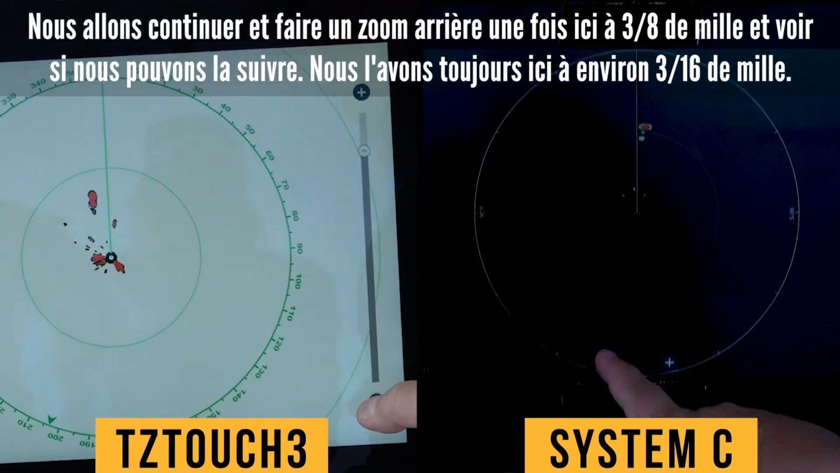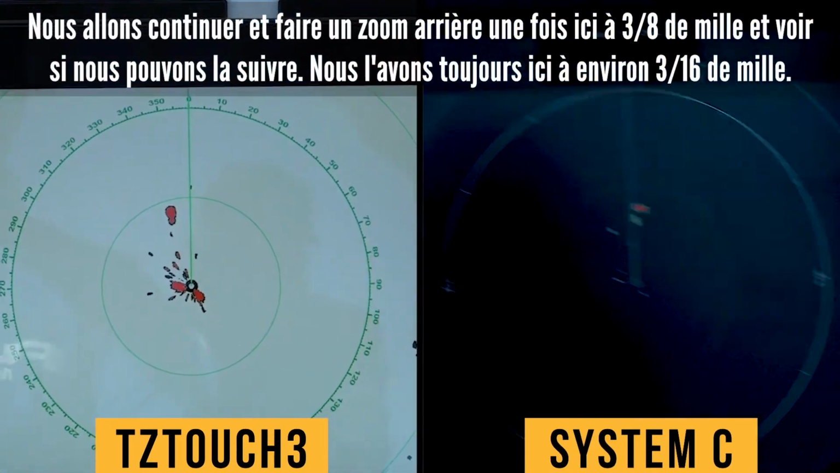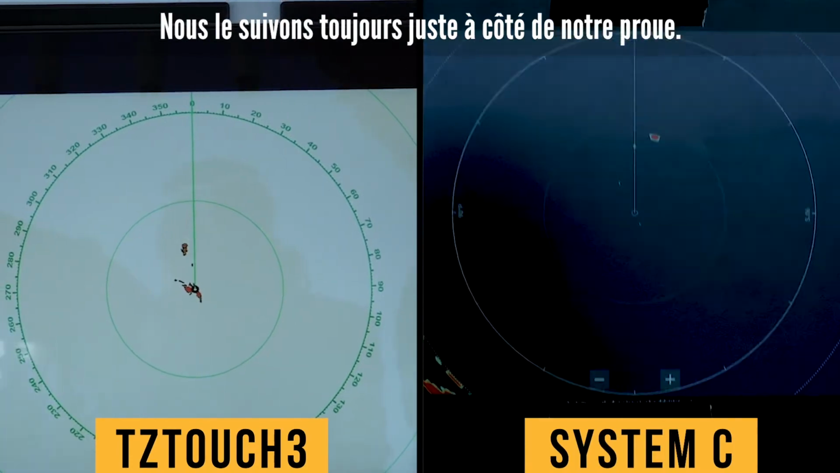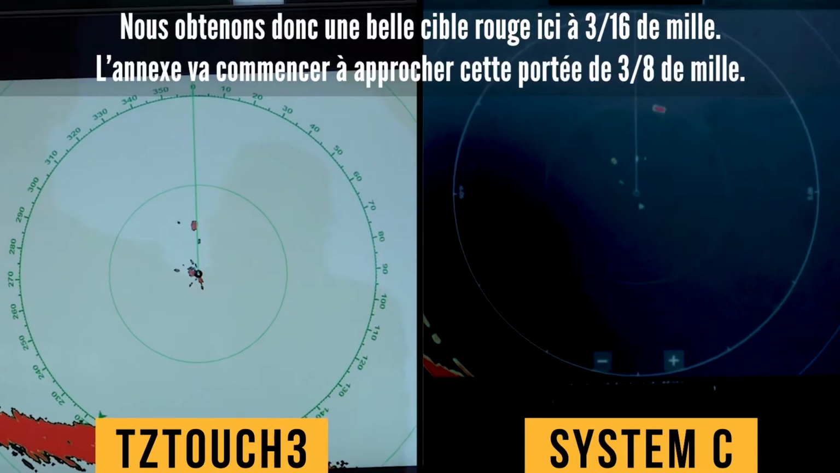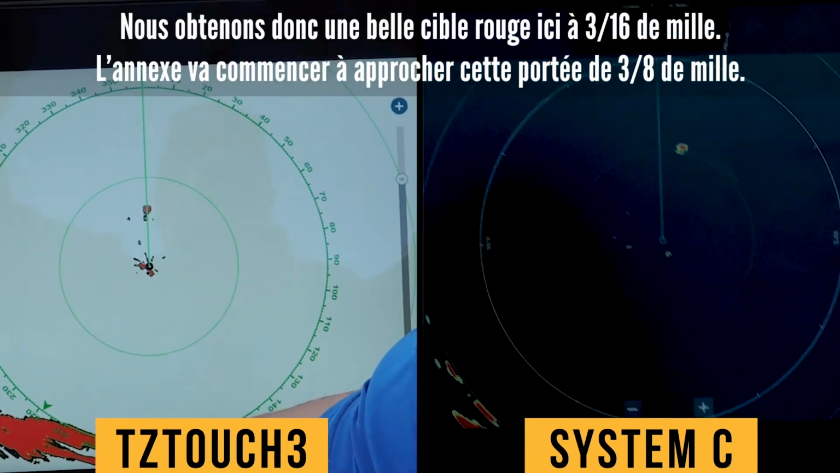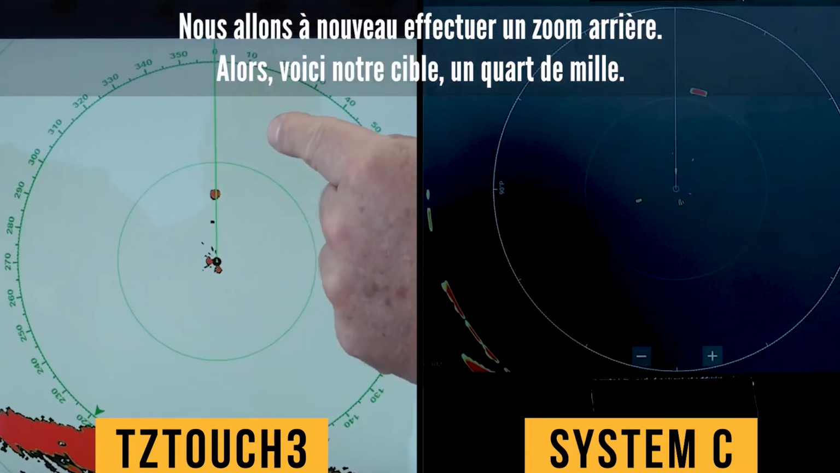So we're going to go ahead and zoom out once here to 3/8 of a mile. See if we can keep tracking him. Yep, we still have him out here at about 3/16 of a mile. We're still tracking him just off the right side of our bow there. So we're getting a nice red target here at 3/16 of a mile. It's looking good. And he's going to start approaching that 3/8 of a mile ring. So we're going to zoom it out again.